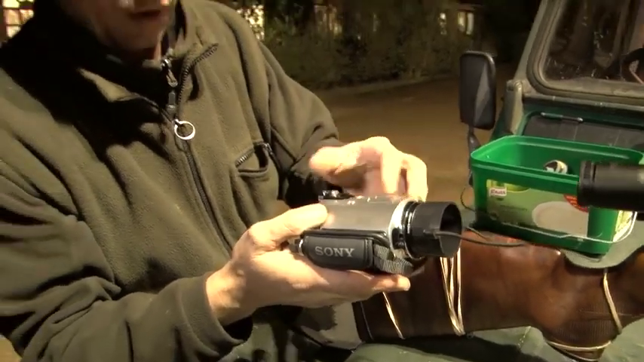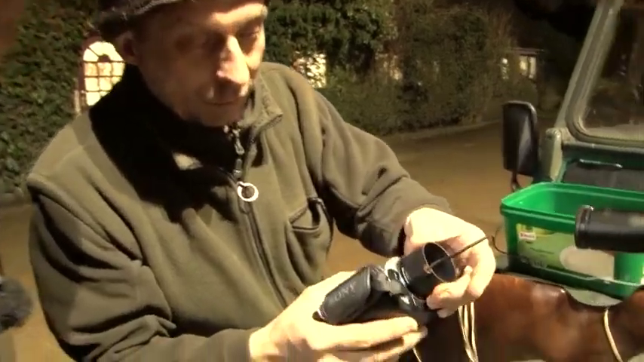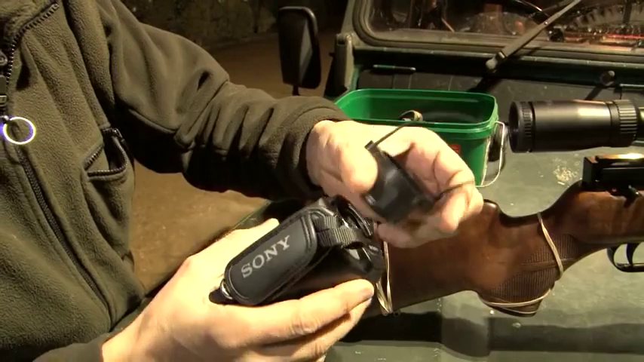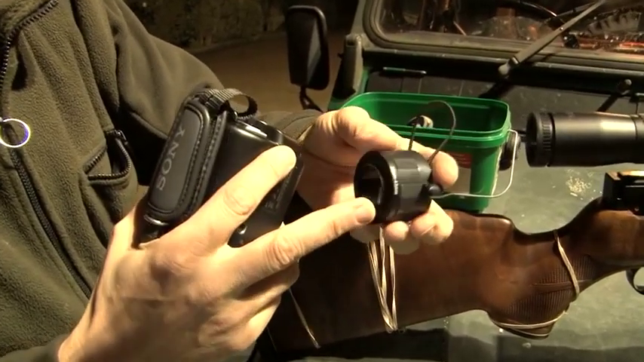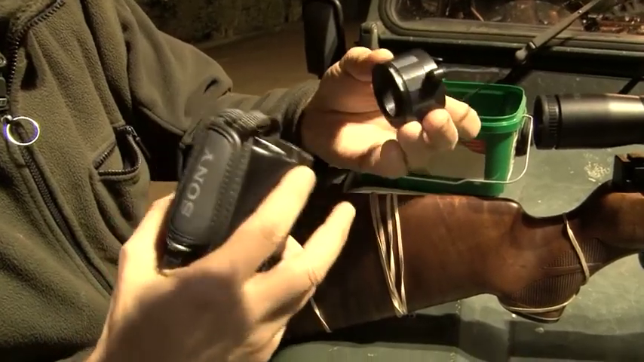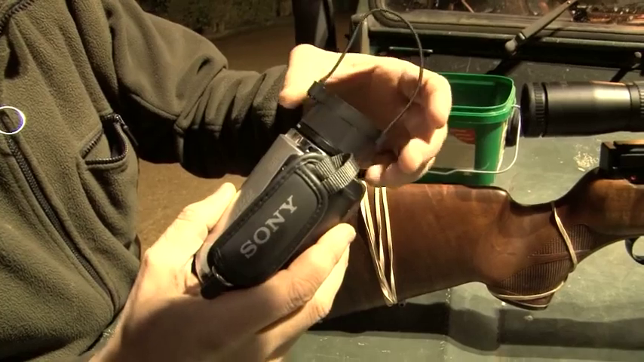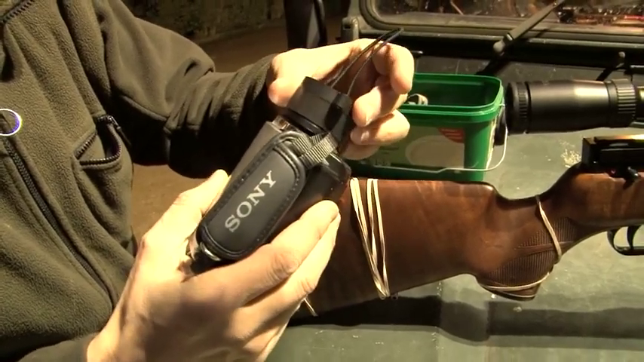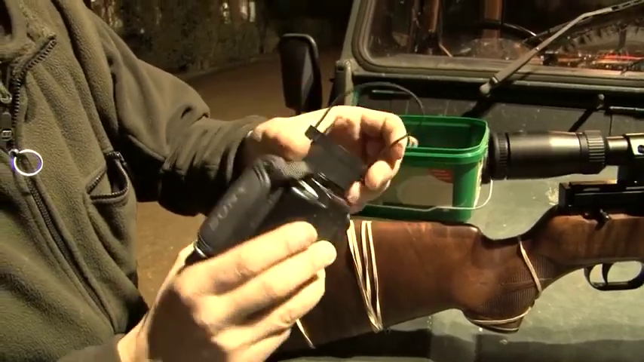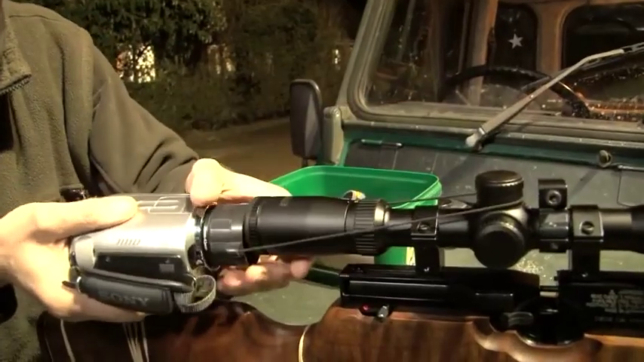There's a lot of camcorders out there, but you must make sure it's got this night shot mode on it. Right. Basically there's a thread by the front of the lens, and I bought this adapter, which is for like a filter wheel or something like that, and Araldited it onto this old lens cap. So that then screws on, if I line it up. It does screw on there, like that. I just hook that round there, pop that on that.